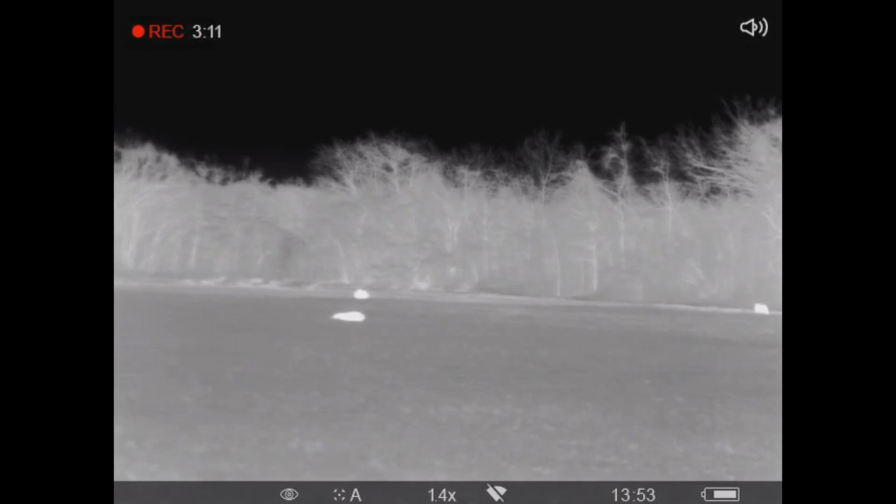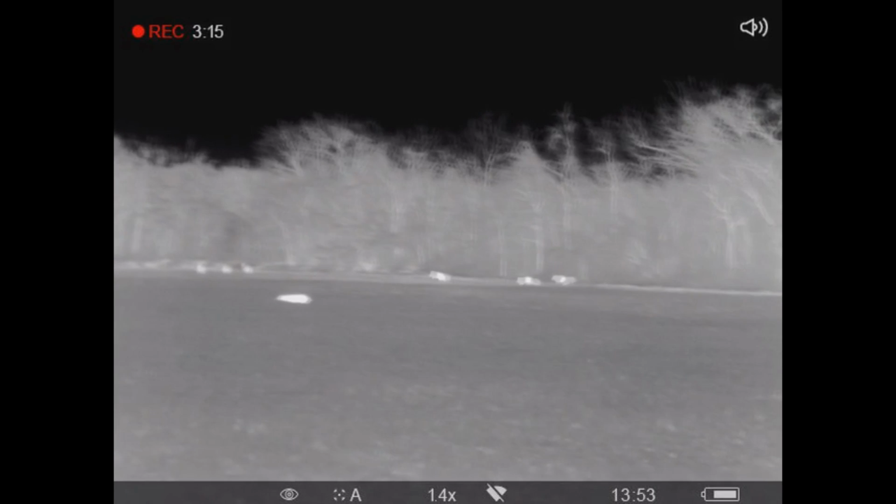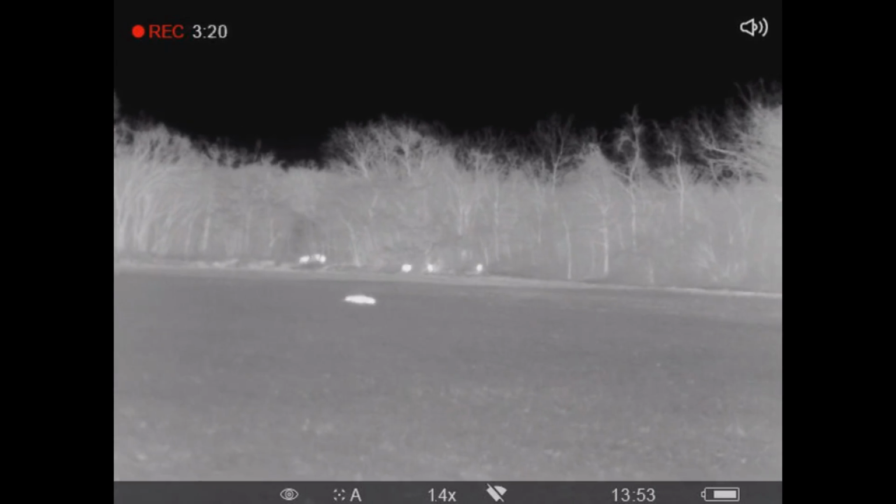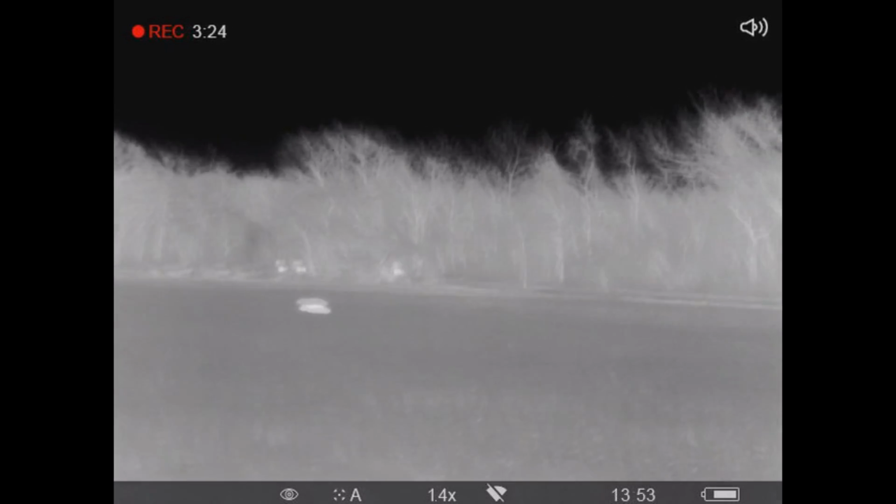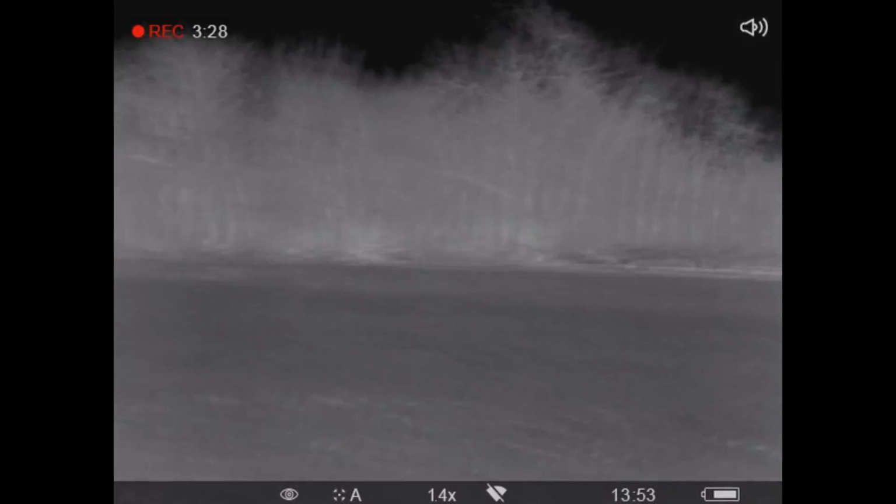Watch the mothers, see if they stop. If one of them stops, try to shoot it. See that one that's limping? Yeah. Shoot it. Yeah, you missed. You did good on that one though.